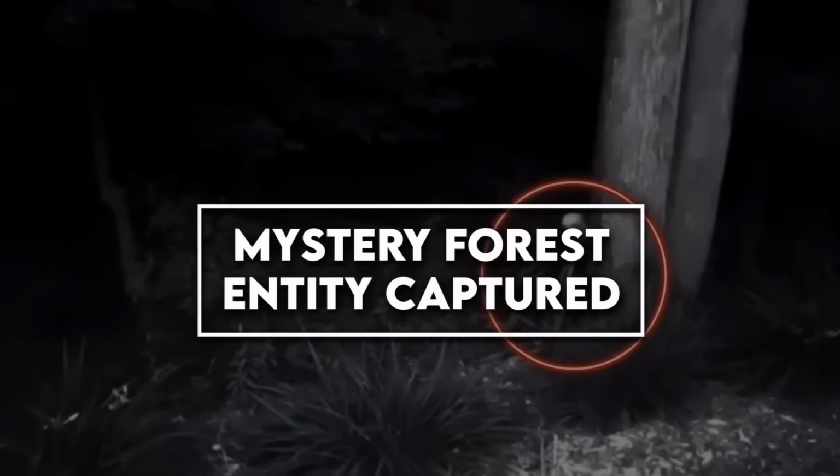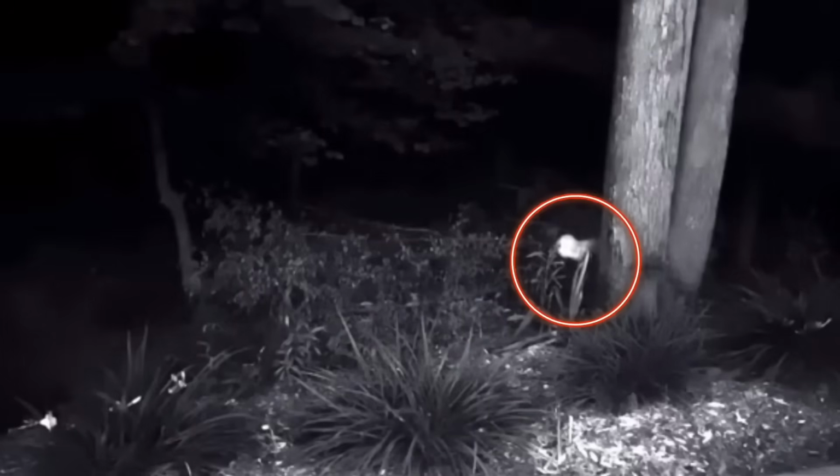Mystery forest entity captured. The camera pans out, revealing the ominous and peaceful darkness of the forest. The only auditory sensation is the rhythmic chirping of crickets. Suddenly, an apparition emerges from the shadows, presenting itself as a being unlike anything previously encountered. This mysterious entity boasts a pale head resembling something from an extraterrestrial realm. Its form is humanoid, with facial features that almost resemble humanity, yet there's an eerie aura that sets it apart. As the creature approaches, it becomes aware of the camera and halts in its tracks. With its cognizant gaze fixated upon the lens, it just as suddenly disappears back into the shadows.